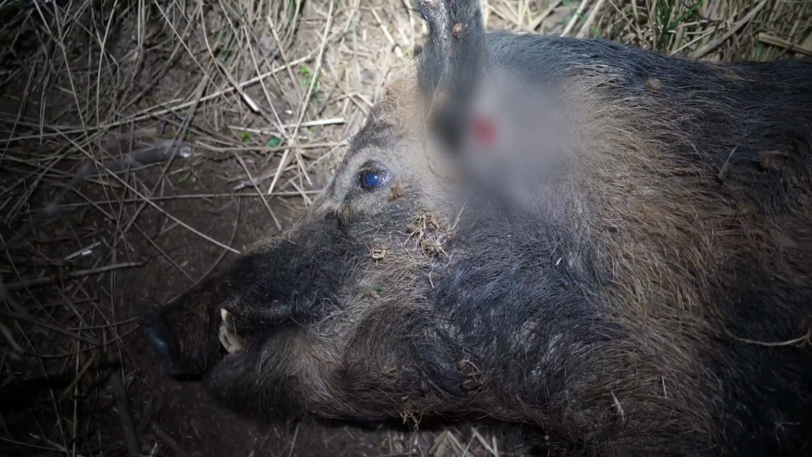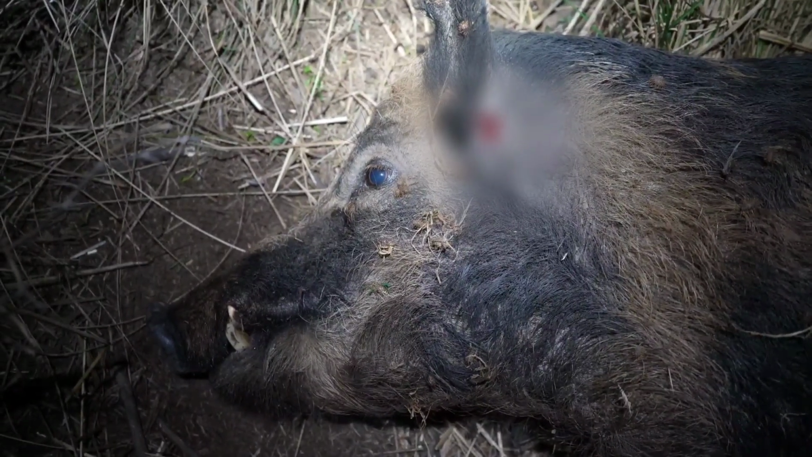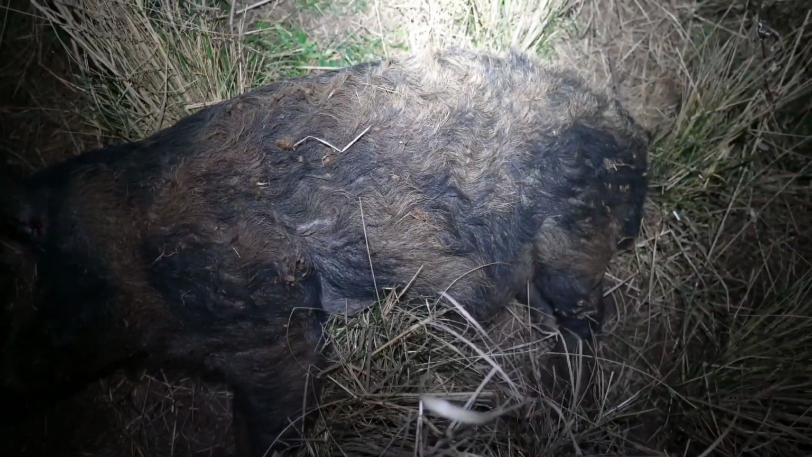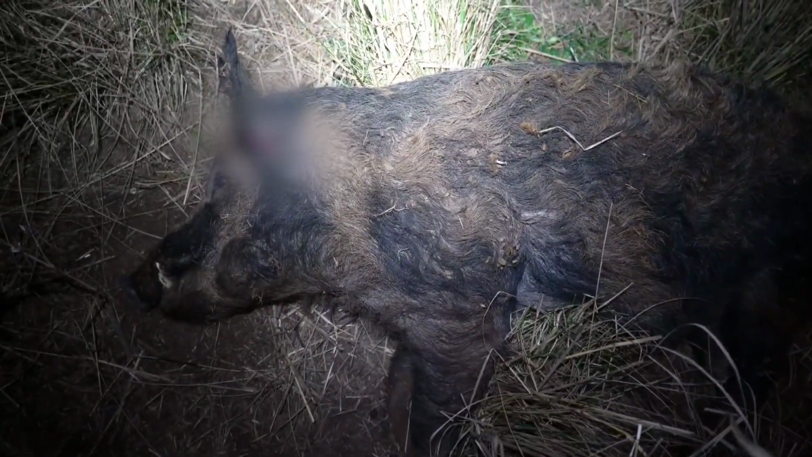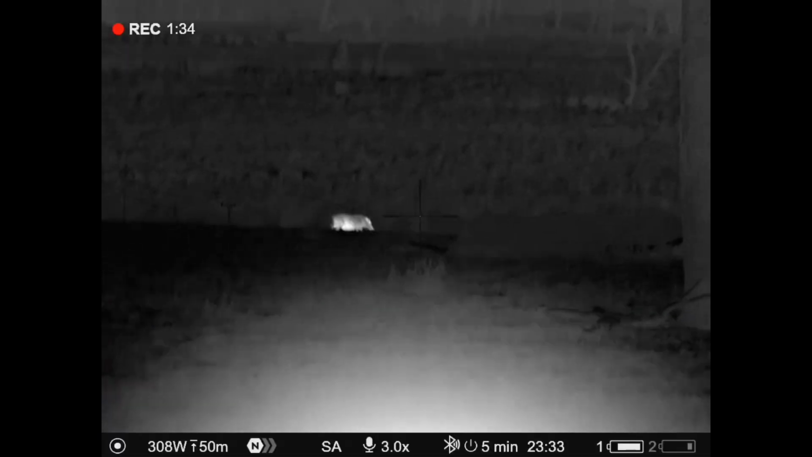How's that for shot placement when you're aiming at the base of the ear? Reasonably precise. He's not a bad boar, this one, coloured fella. Absolutely stinks. He's obviously been eating some sort of carrion, dead sheep, dead cow, maybe other dead pigs.